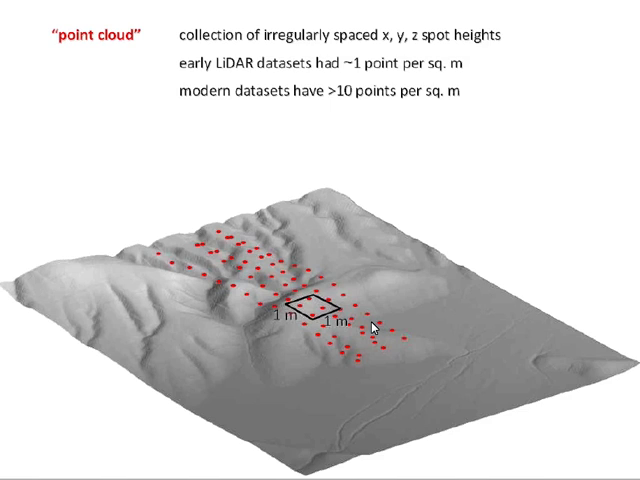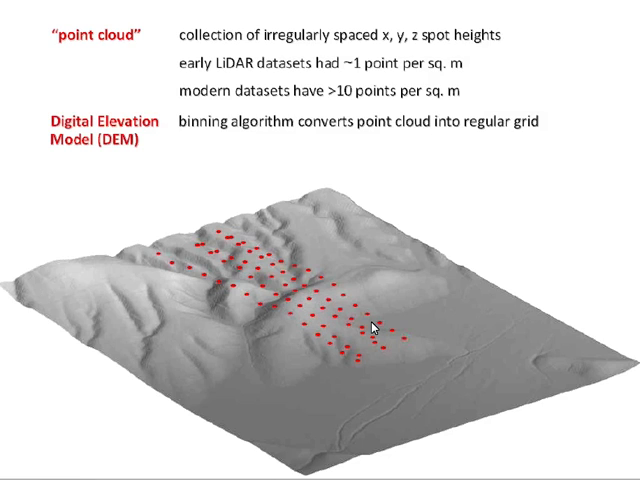In early data sets, typically there was maybe 1 point per square meter. Nowadays, it's routine to have more than 10 per square meter. And the way that you usually visualize LiDAR is as a DEM. So you basically take this irregular point cloud and you grid it into something that's pixel-based, so regularly spaced.